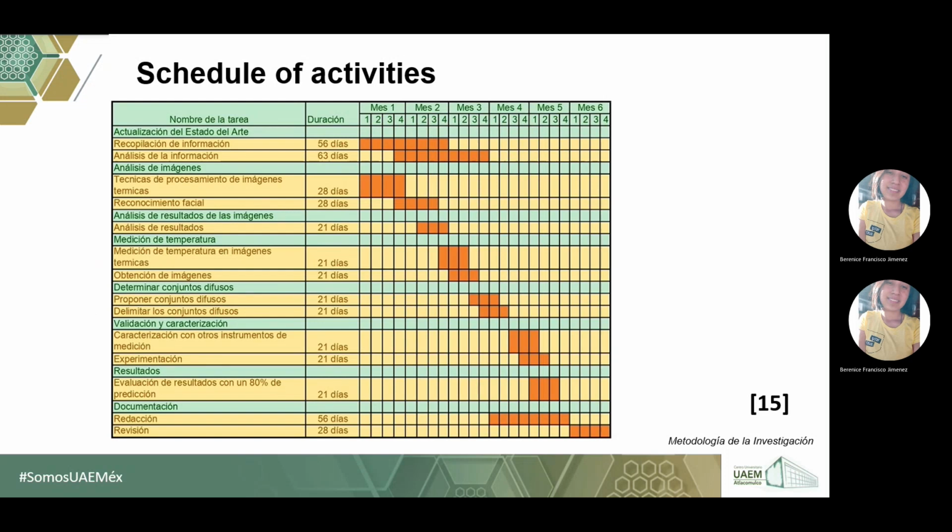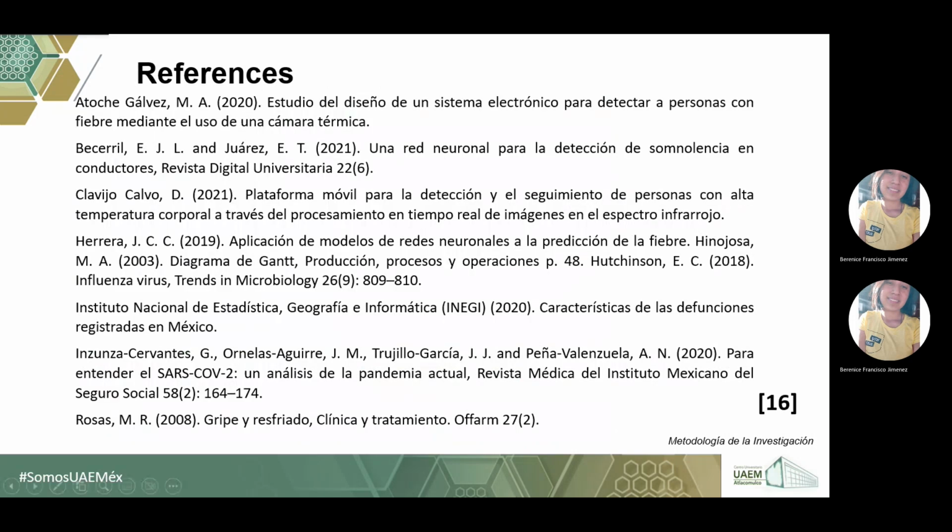The project is stated with the documentation of the specific objectives, the funds and the resources used.